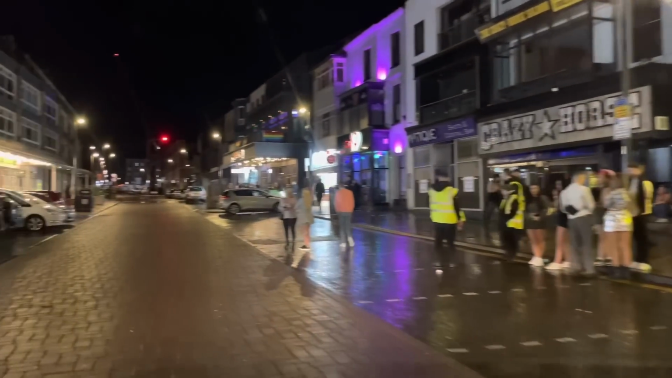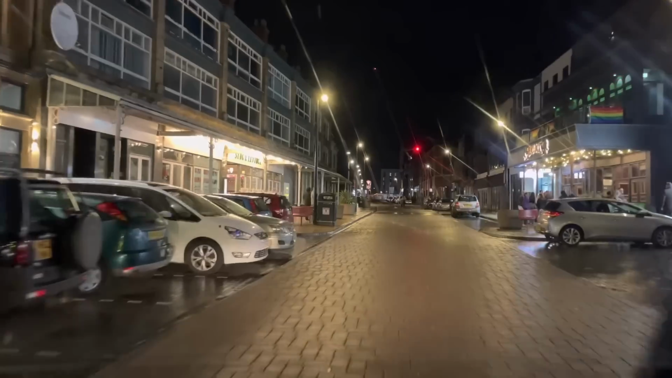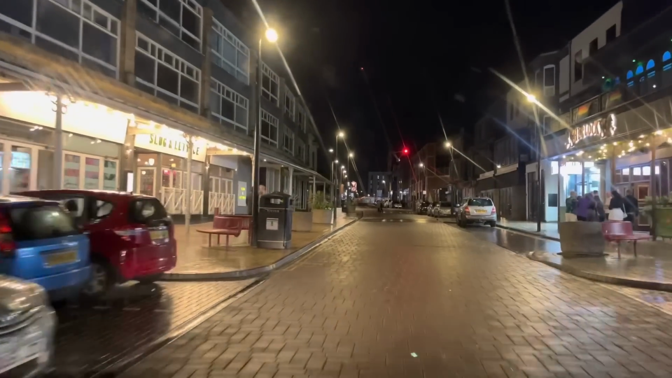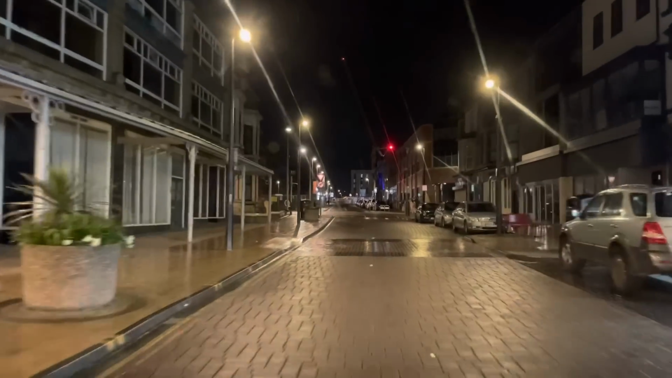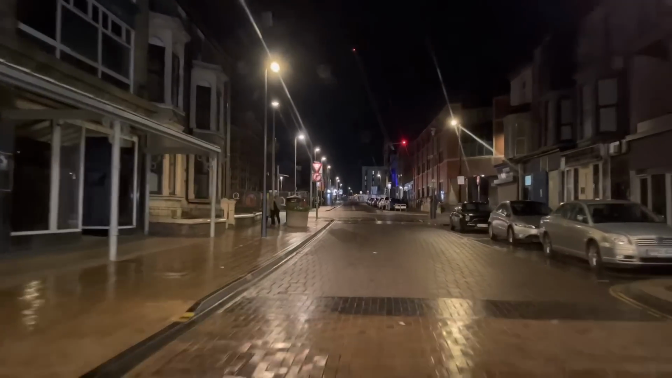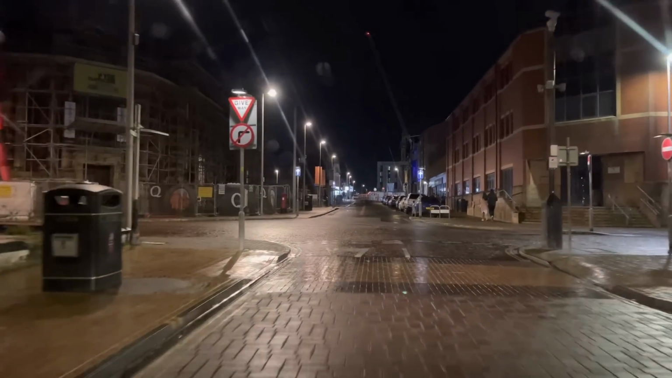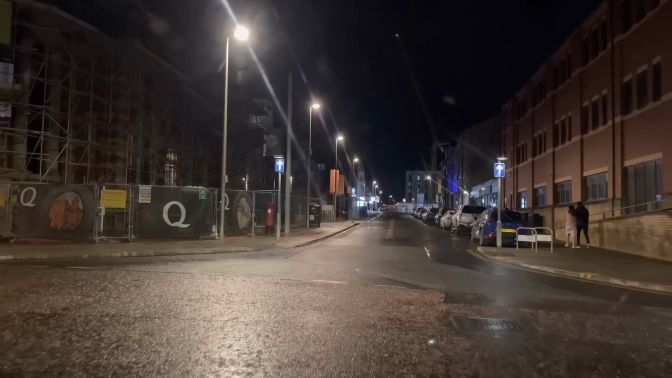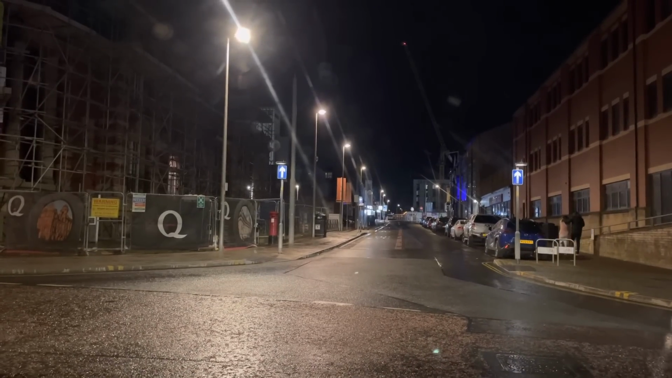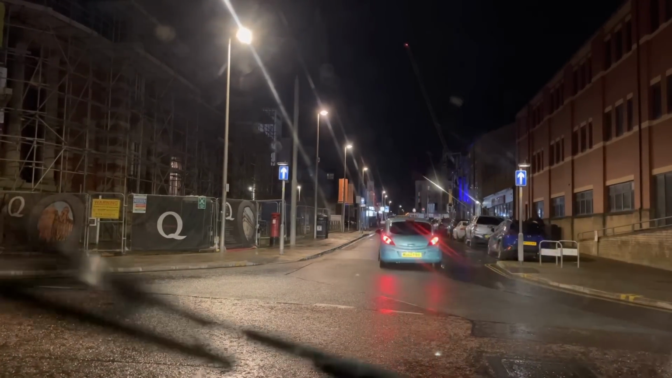Look at this. I think the people with the fluorescent vests are on hand to help people and make sure that people get a taxi or get back home properly, because you can imagine people are going to get absolutely wasted this weekend. I think we've got the young farmers coming up soon. That's going to be fun. The young farmers, when they come to Blackpool, they go absolutely mental.